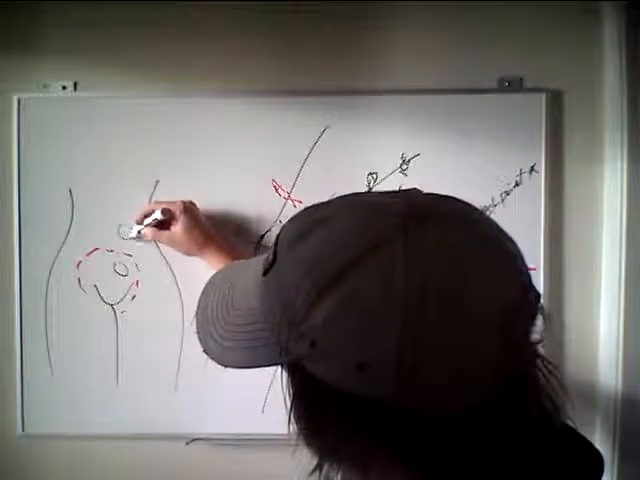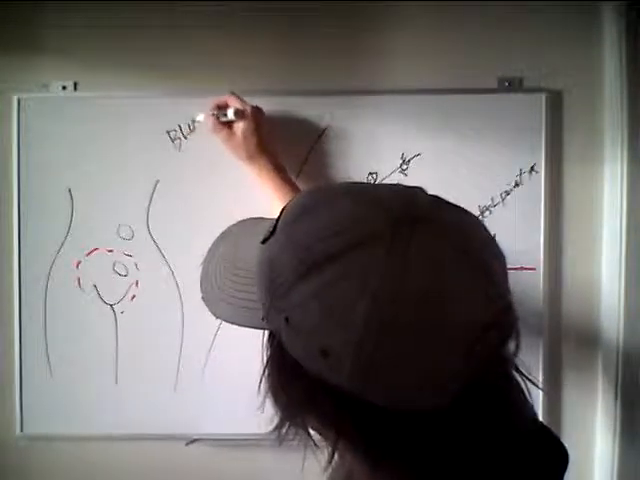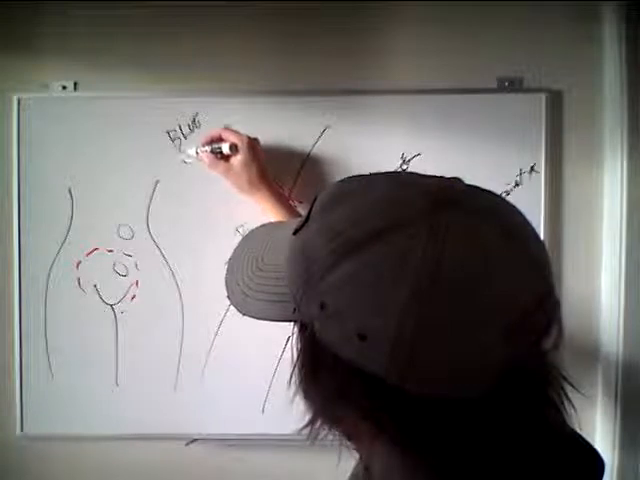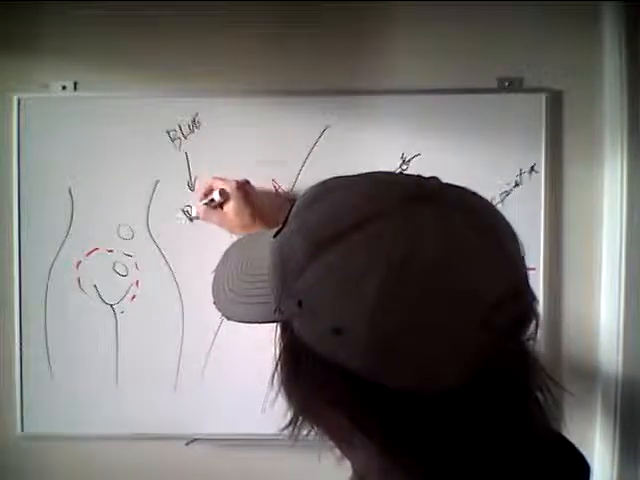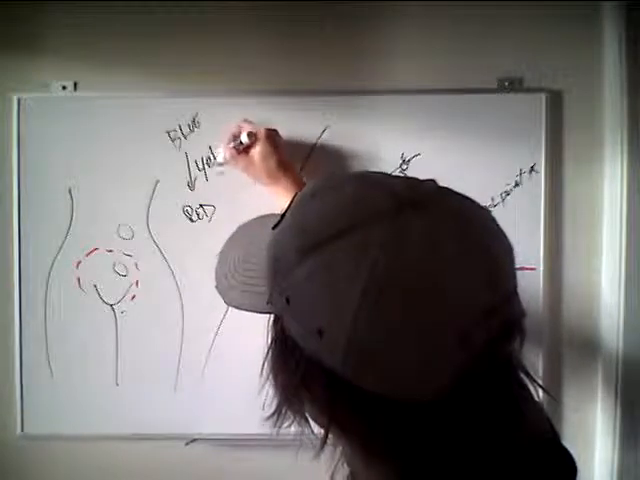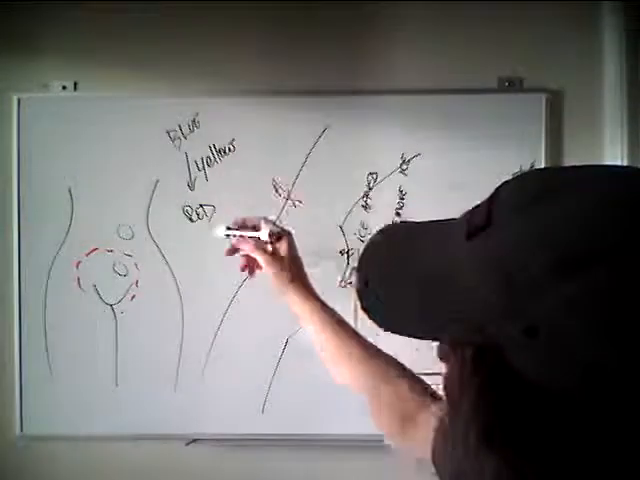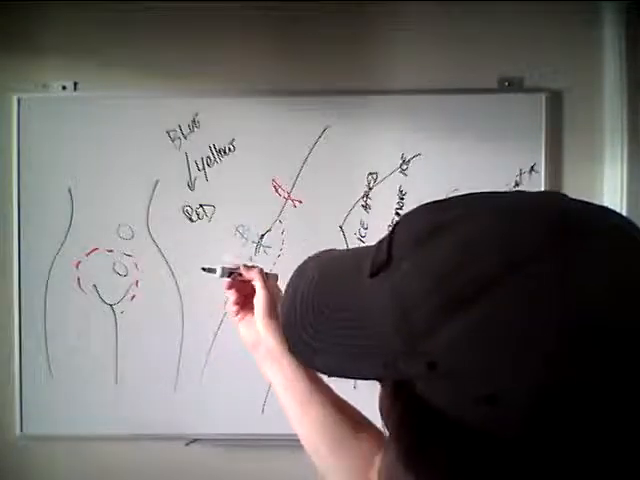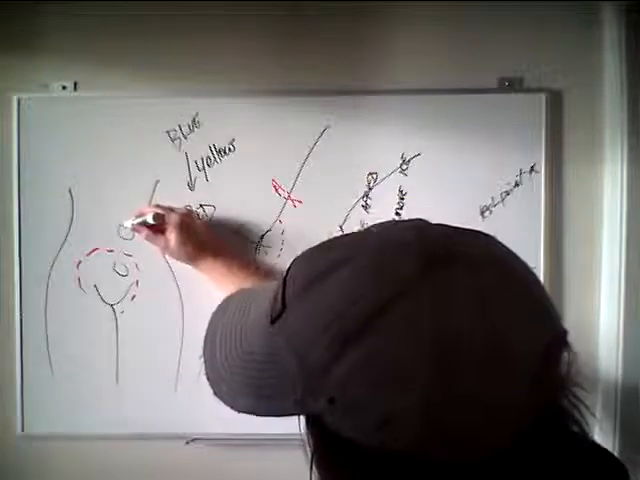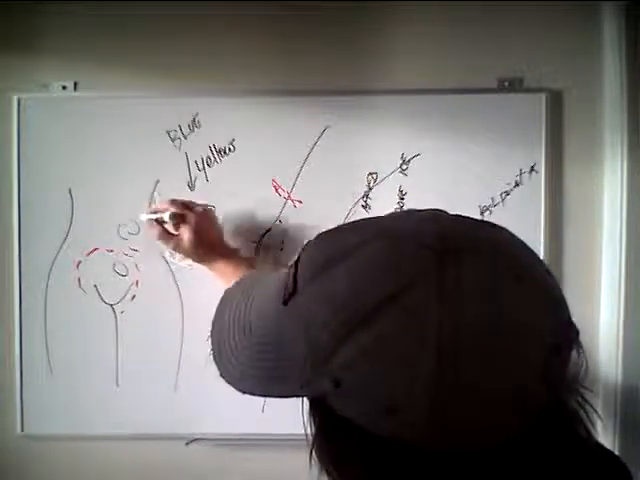And what I saw was this thing changing colors. It started off with blue, and then went all the way down to red, and I think yellow was in here. Okay, and some other colors, and as it was getting to yellow, it started turning red.